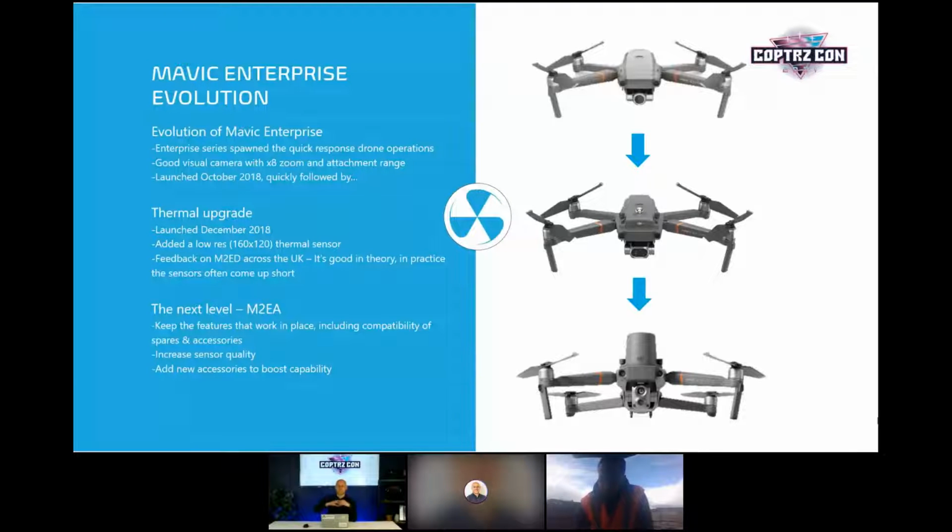But what we've seen is the Mavic evolve into this industrial platform, because at the end of the day, having a system you can take out of the camera bag and get up in the air and do a certain level of inspection or survey is a great bit of kit, and that's obviously why they brought the 2 Enterprise out with the optical zoom, and then also the thermal camera as well, which we see in the middle there. That's all come together with feedback from DJI, feedback from all our customers across the world, that the thermal camera really needed to improve.